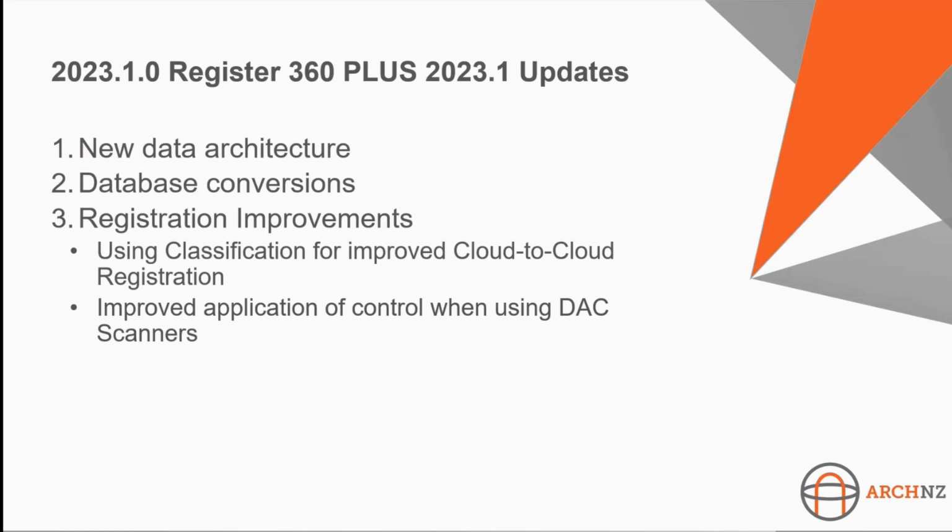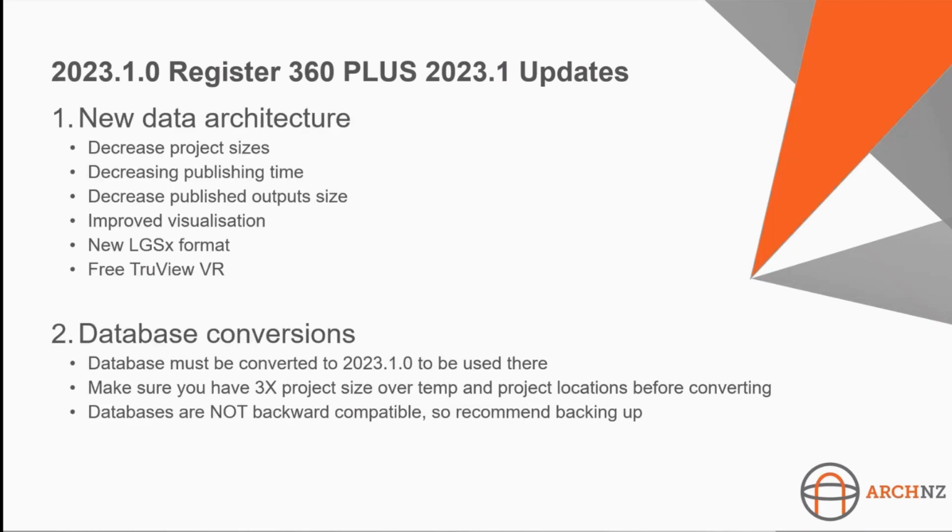But just to summarize what I've gone over a bit more, new data architecture, so decreased project sizes, decreased publishing times, decreased published output sizes, improved visualization through a new rendering engine, the new LGSx format, which we saw has got the improved outputs, and the free TrueView VR with that LGSx format. So lots of excitement with the update there.